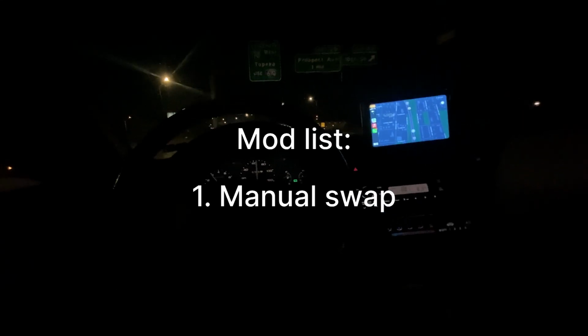Let's talk about plans for the Civic. So the first big thing I want to do is get rid of this automatic transmission. I'm going to do a manual swap. That should give me a little more oomph in the engine. I'm going to do that, ride on it for a little while, but I'm going to drive it like that for a little while.